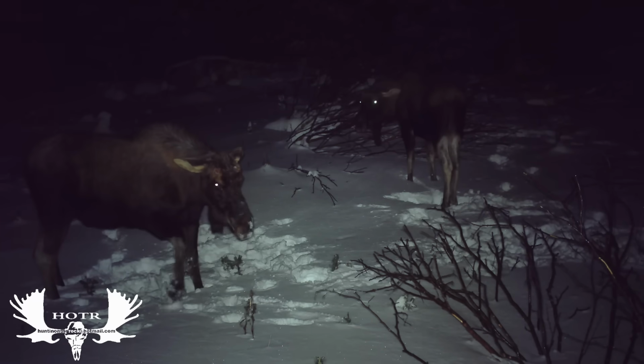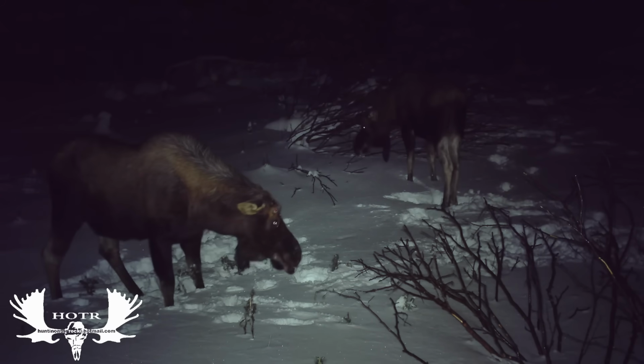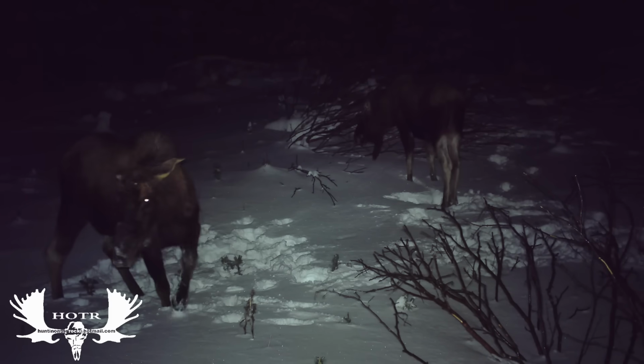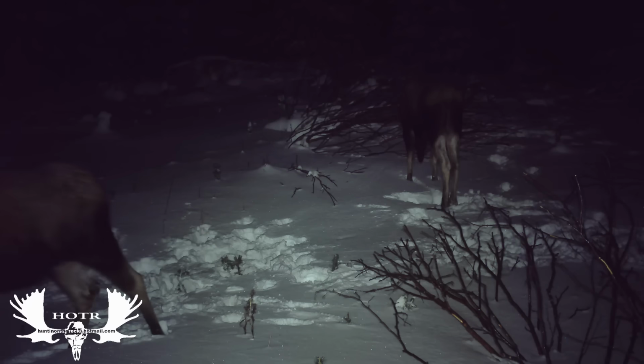And I'm looking forward to this coming fall to see this, especially that 16 point. I think he's got a lot of potential to have some beautiful antlers this year. So I'm hoping that I get more footage, and if I do, I'm going to be happy to share it with everybody.